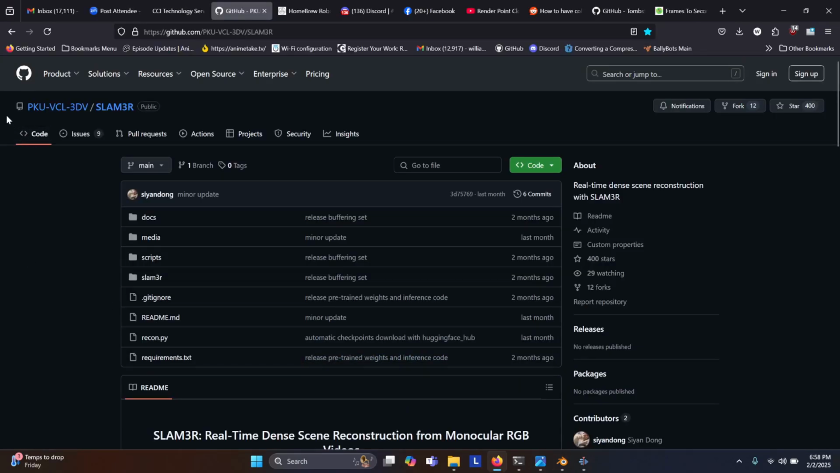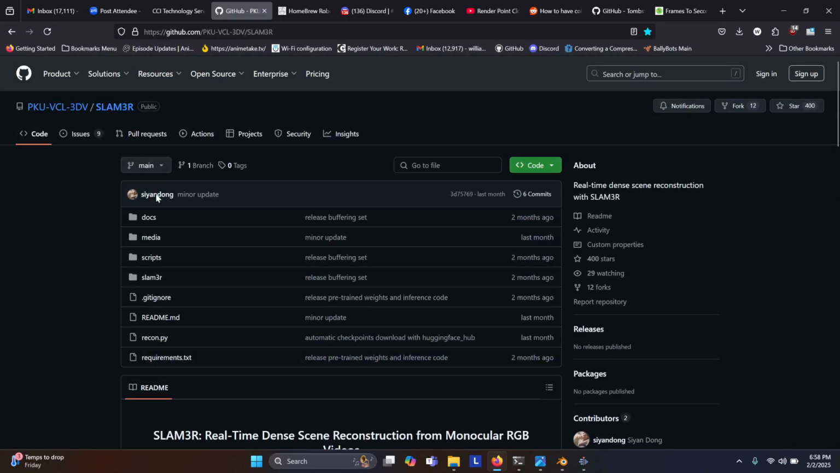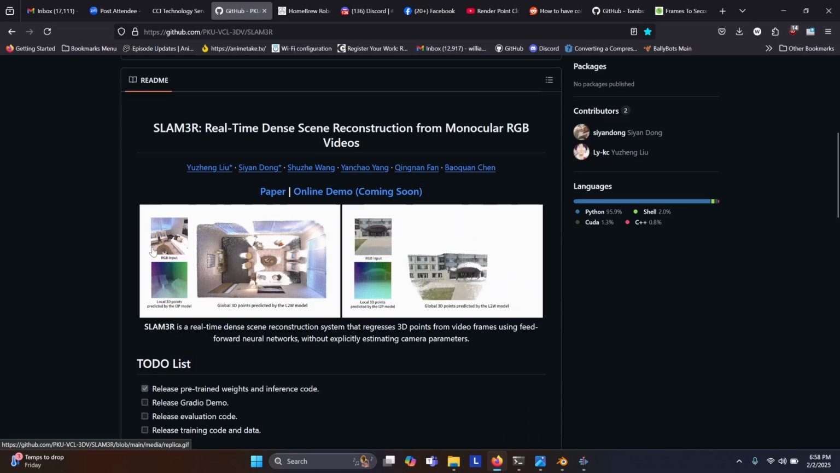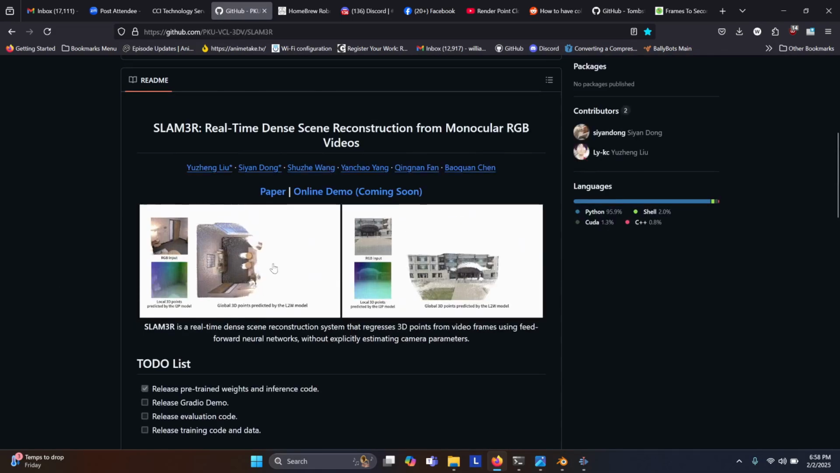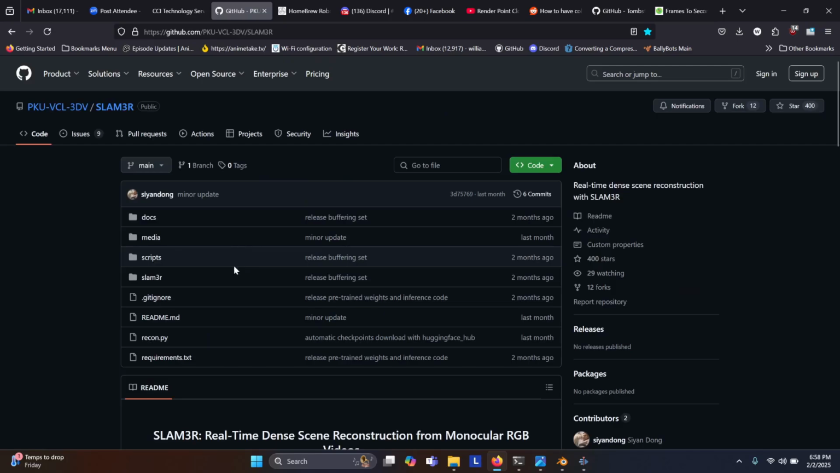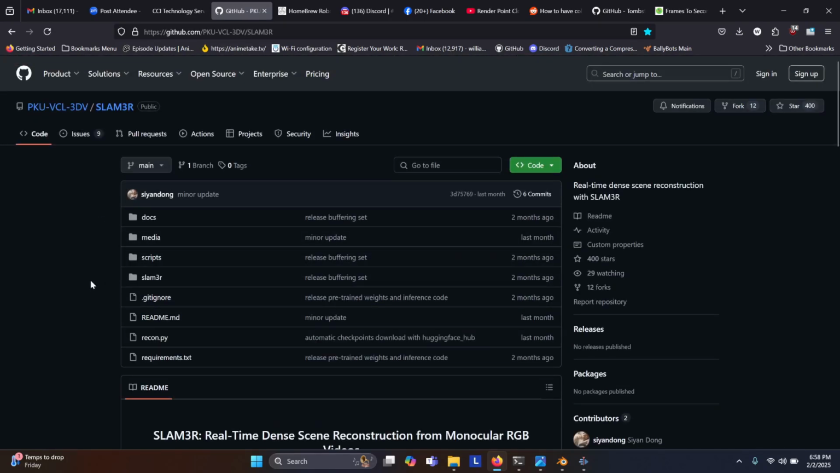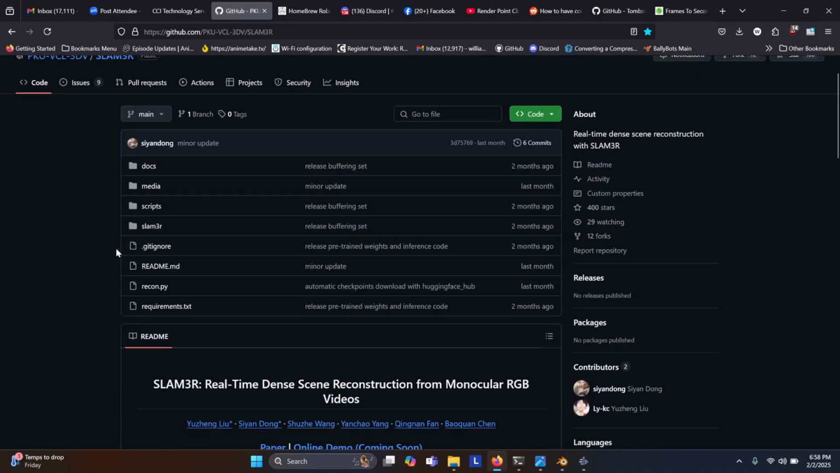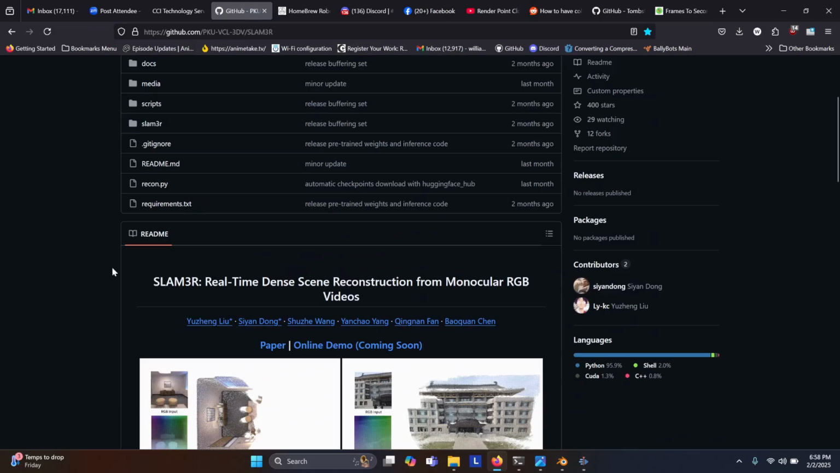So the repository that I used to make this is the Slammer, as it was pronounced, and it is a pretty cool one to work with. It really takes a lot of effort to build, and you also need a decent GPU with the way this one's configured. One of the things I was able to do is replace every time it said CUDA in the script with CPU, and then I was able to get it to work on my CPU.